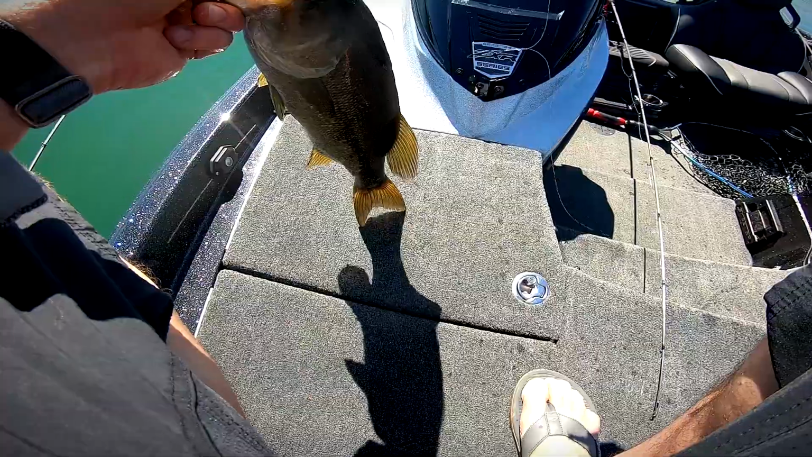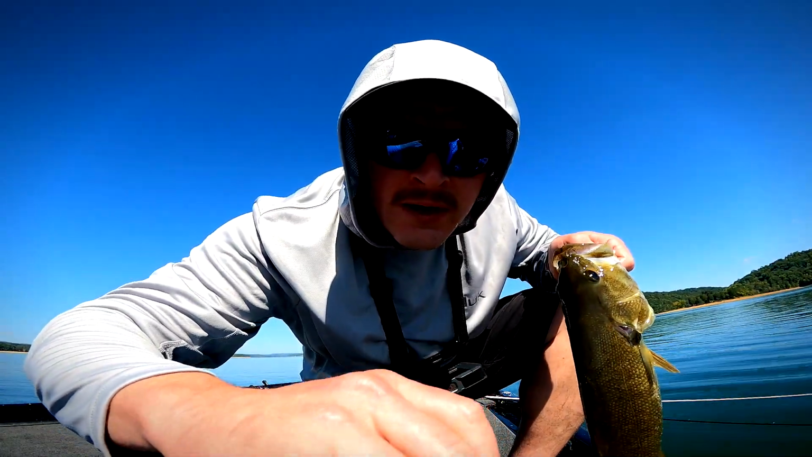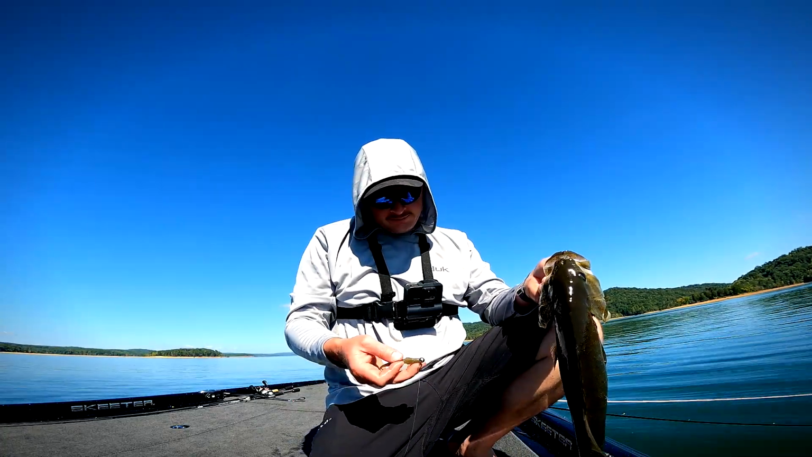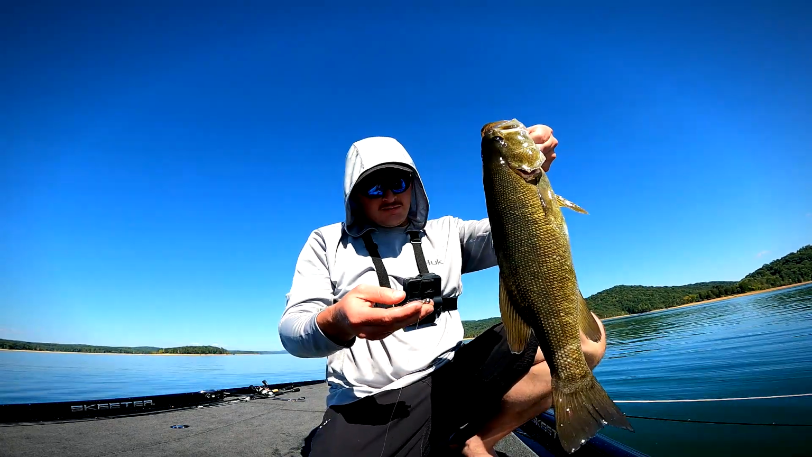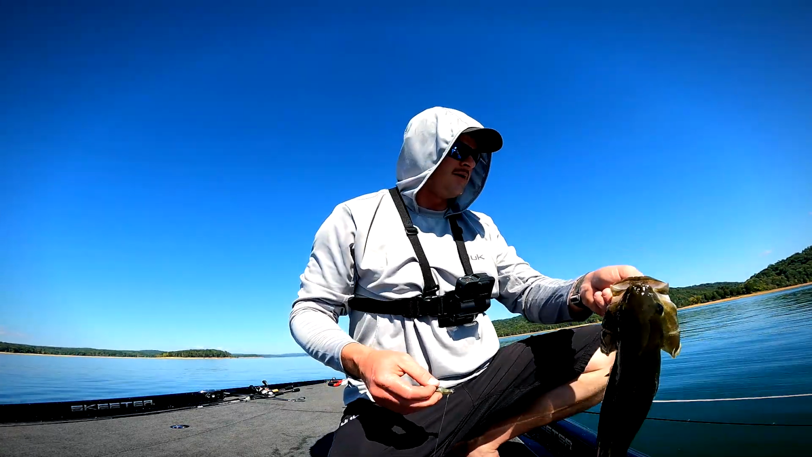All right, I've caught a few on a Z2, and again, I'm not recording. I think the GoPro's overheating actually, it's getting so hot. I threw a Z2 for a while, and I caught a couple, but I feel like this winged fluke with an angled tungsten head is doing a little bit better.